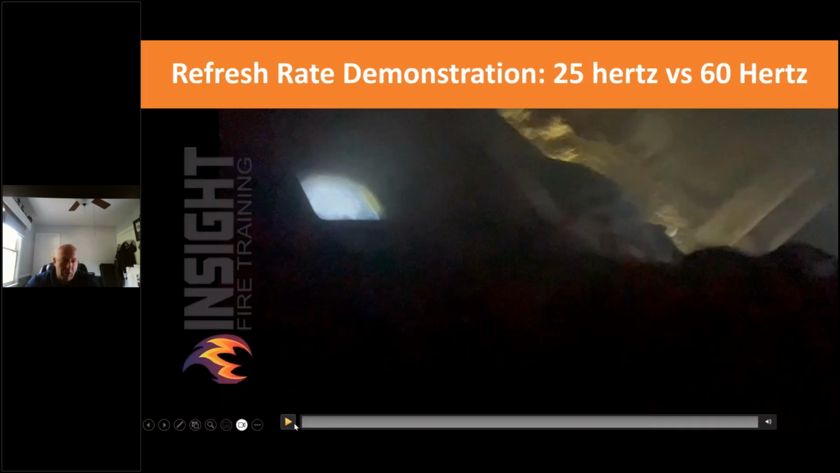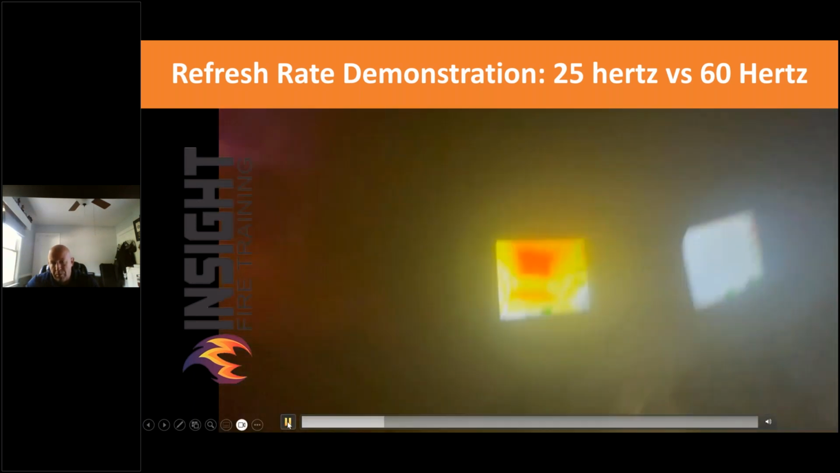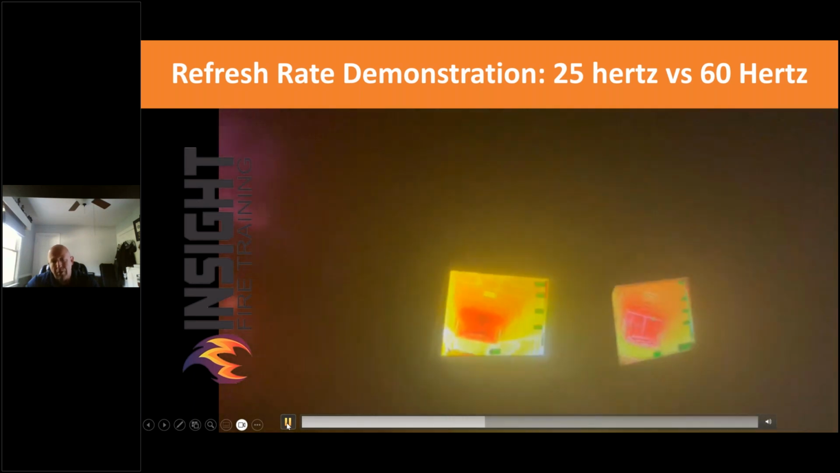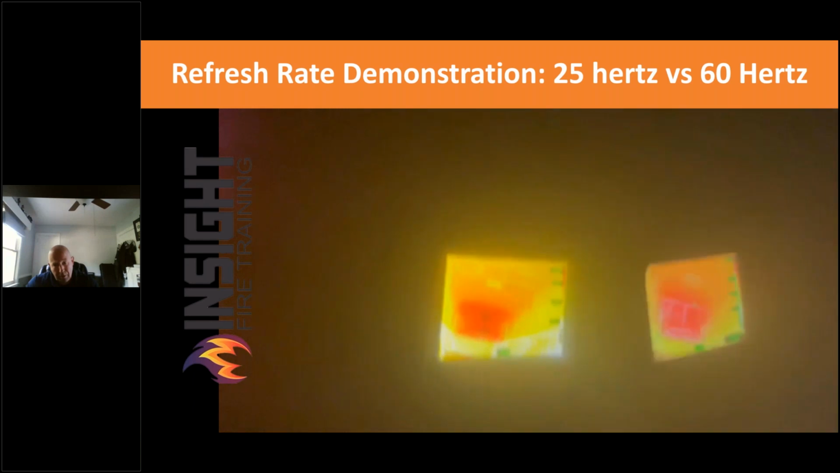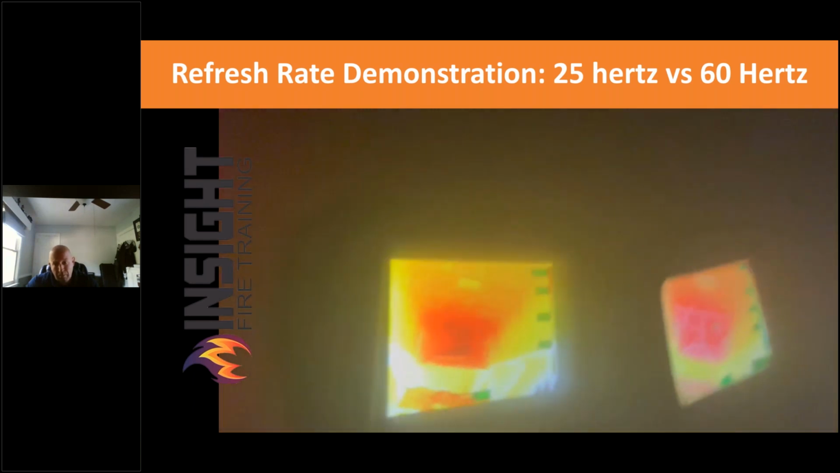In that video I showed you a little bit ago, when I say 25 hertz versus 60 hertz, watch this again for me. Attack Pro on the left, 60 hertz camera on the right. Notice the 60 hertz camera on the right takes 2 seconds to catch up. 1,000, 1,000, color. Attack Pro, color, 1,000, 1,000. Both exceptional cameras. You need to know how they perform.